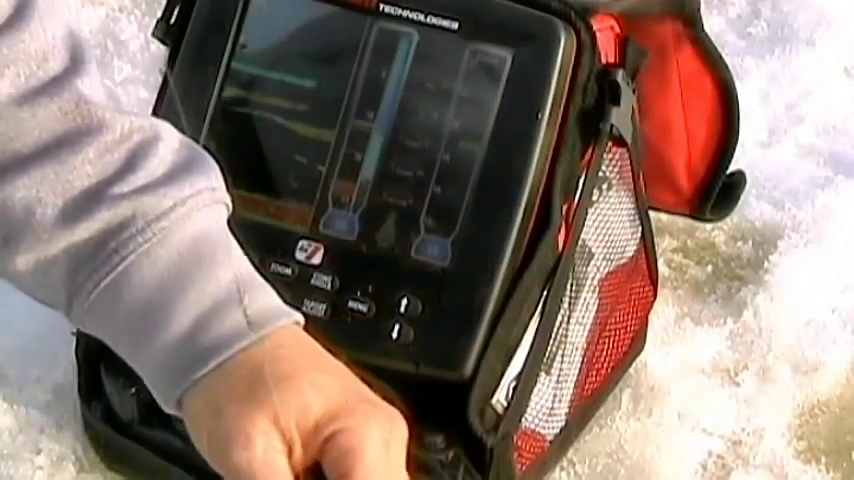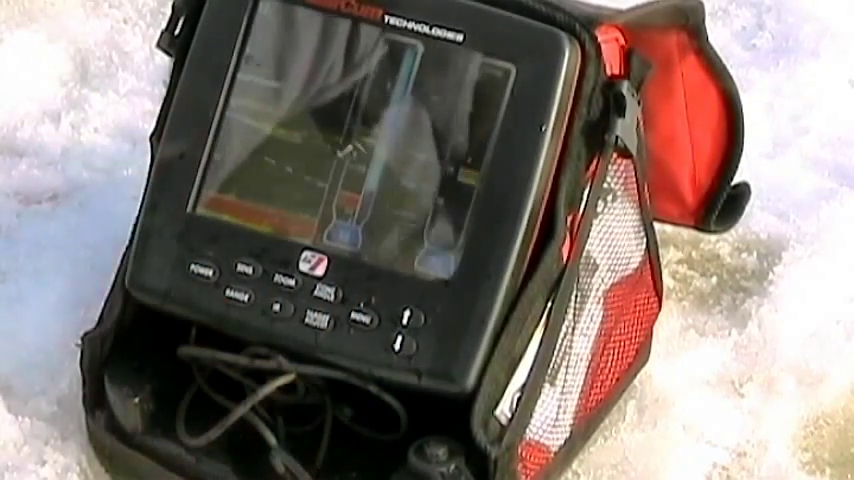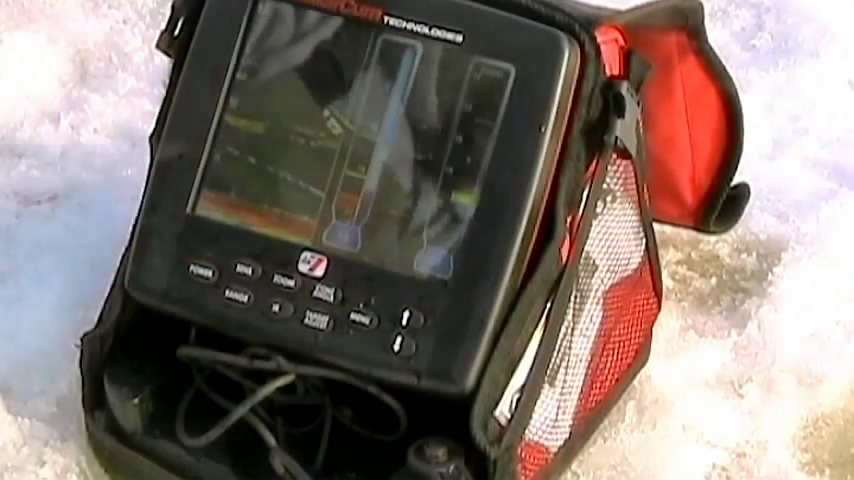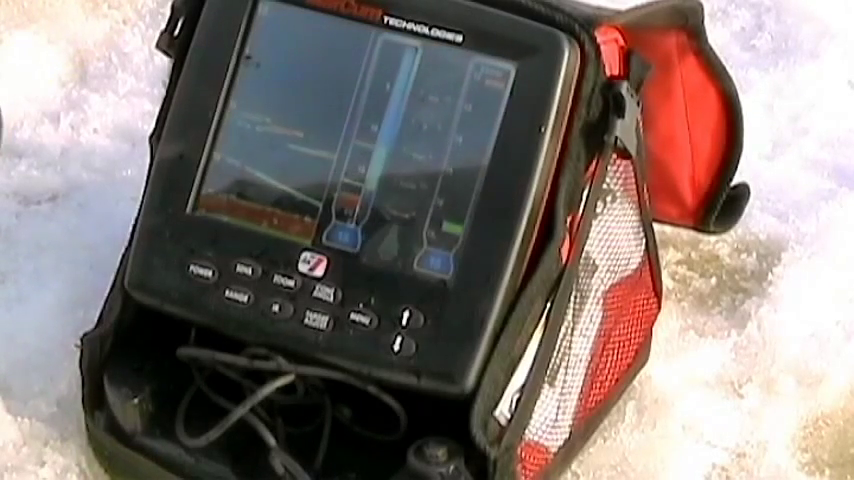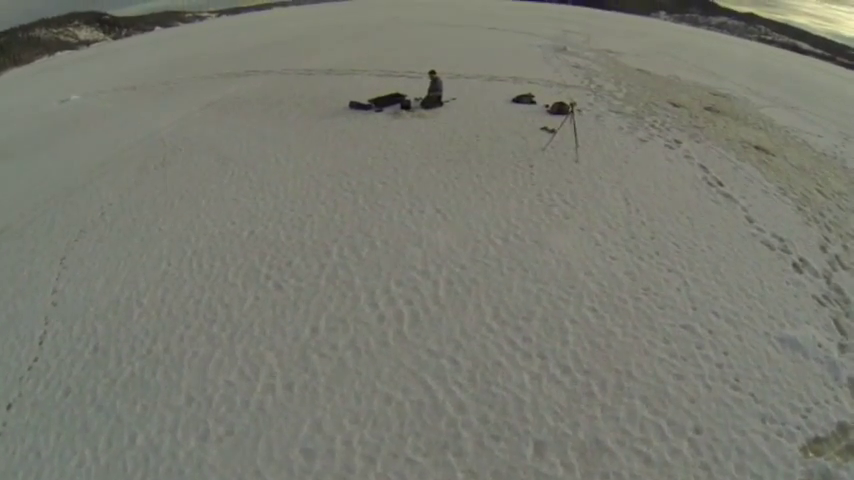So one of the things that I like to point out with the flasher is knowing the depth of where they're hanging out, knowing, there, I finally lost my worm, knowing when they're actually going to bite is a huge, huge advantage. I was showing some friends the other day, who eventually went out and bought one, how I can tell on here if a fish is interested.